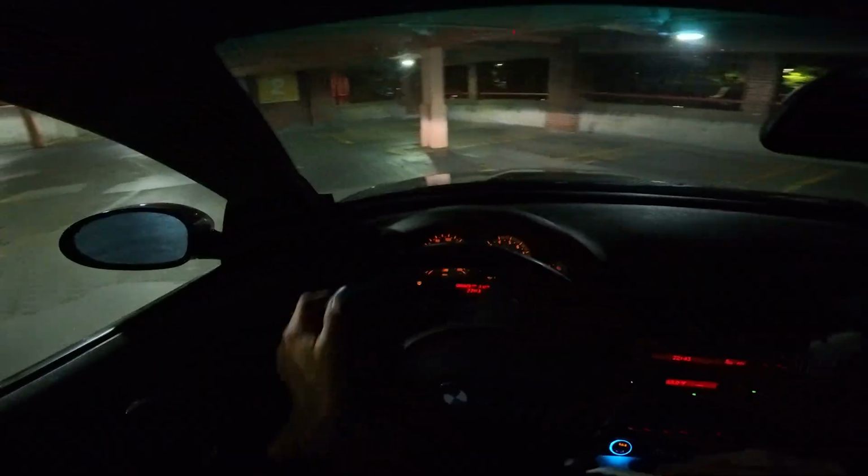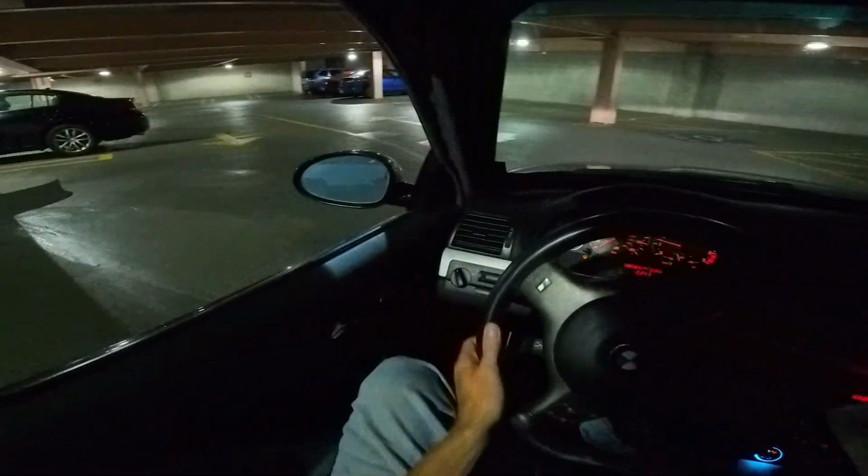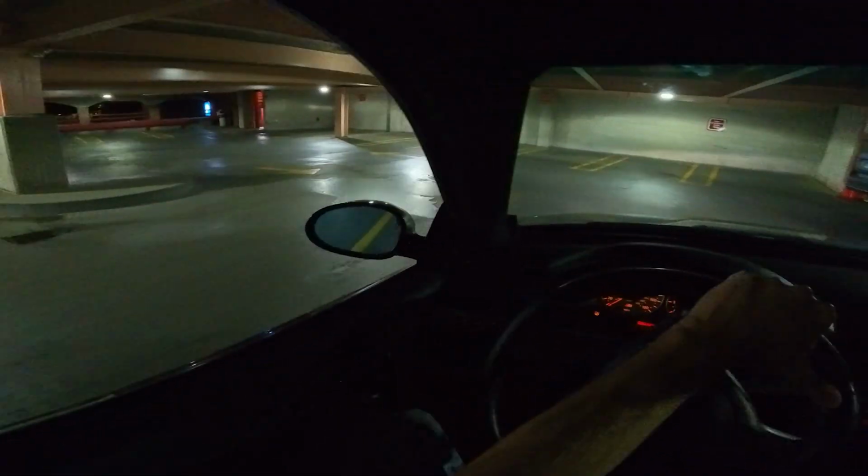Please do not scratch the car. You don't want to back up too much in here because you're going to smash into a pole. Anyway, off I go. As you can tell, I'm in a parking garage in Cambridge.